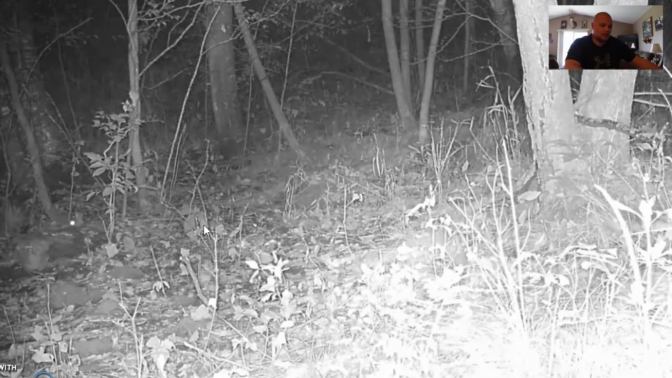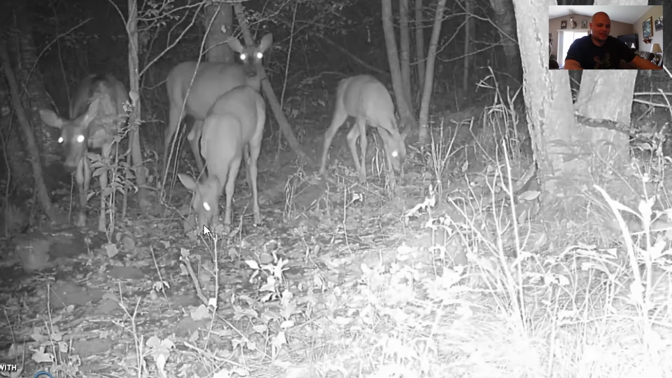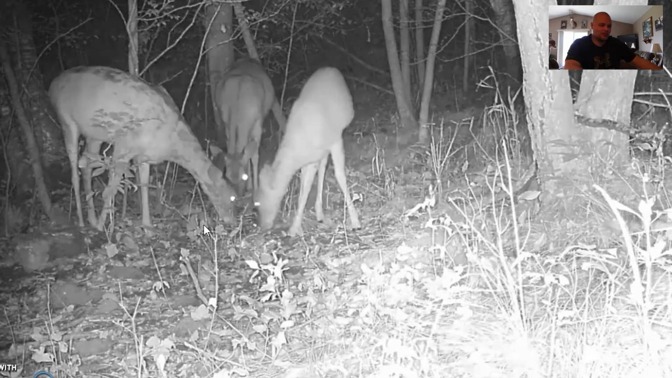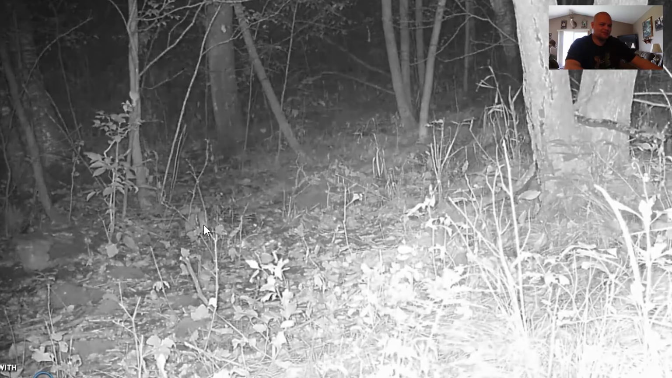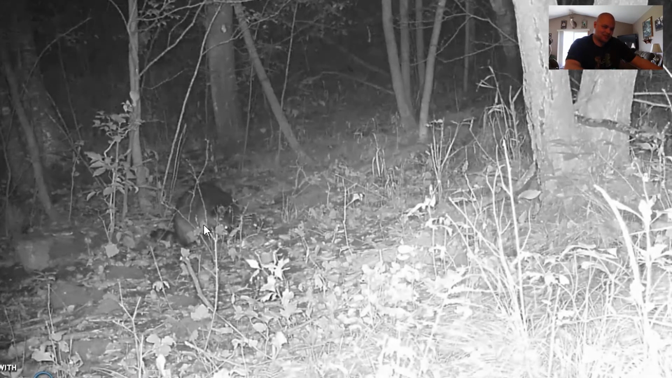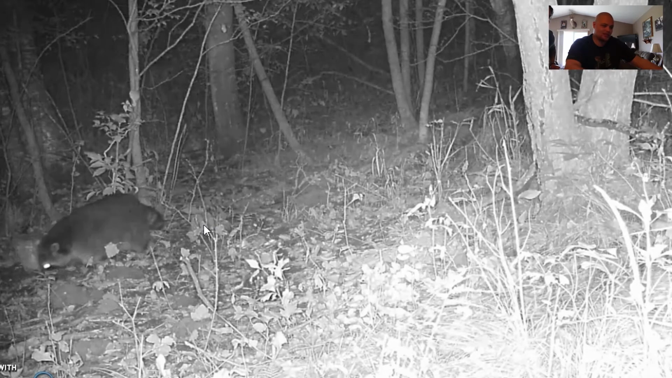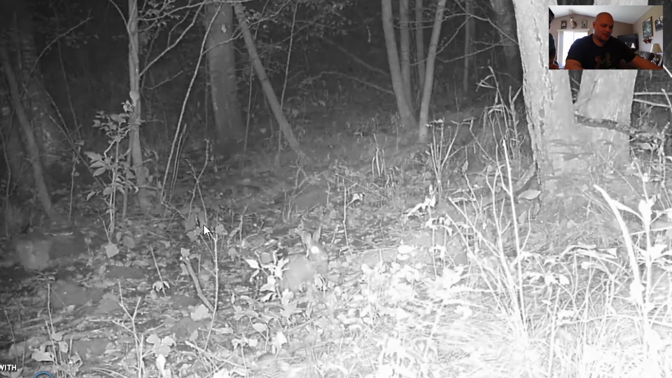And the rabbit every night. Whoa. 8:20, 8:57. They all walked in at the exact same time. Then the rabbit came back. Rabbit needs to eat too. Oh, what's that? It's a raccoon. That's a raccoon? Yeah, it's a big raccoon. Look how fat he is. He's super fat. There's no corn left, buddy. You missed it.